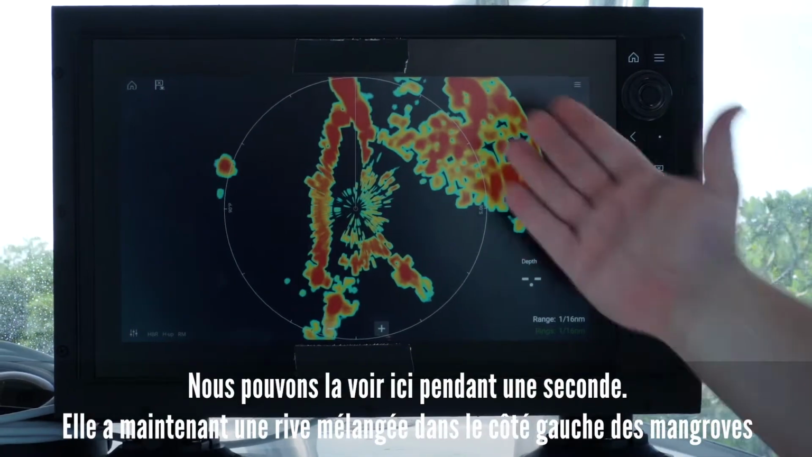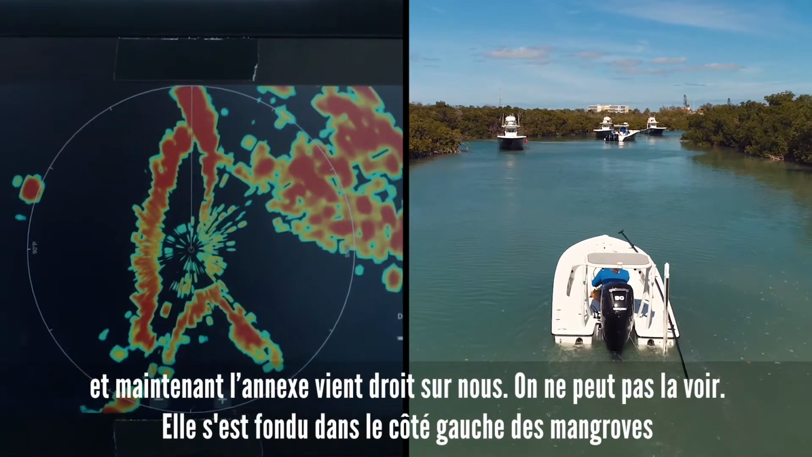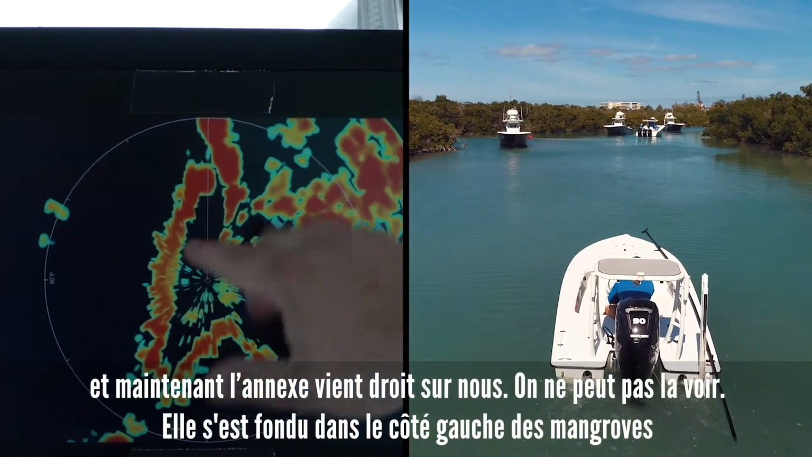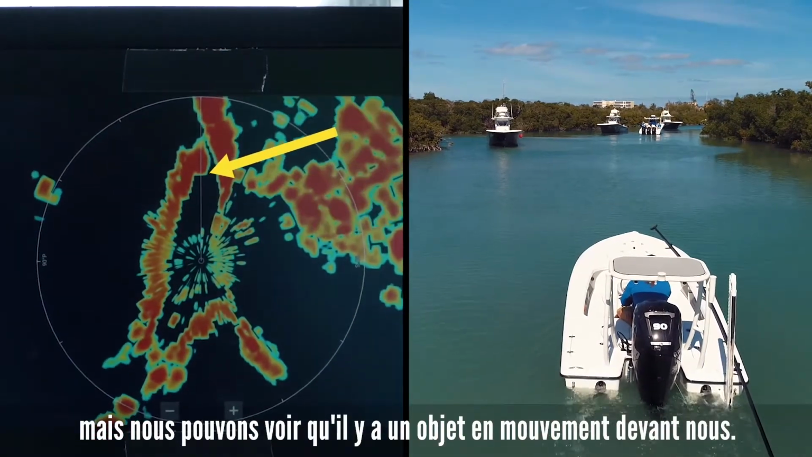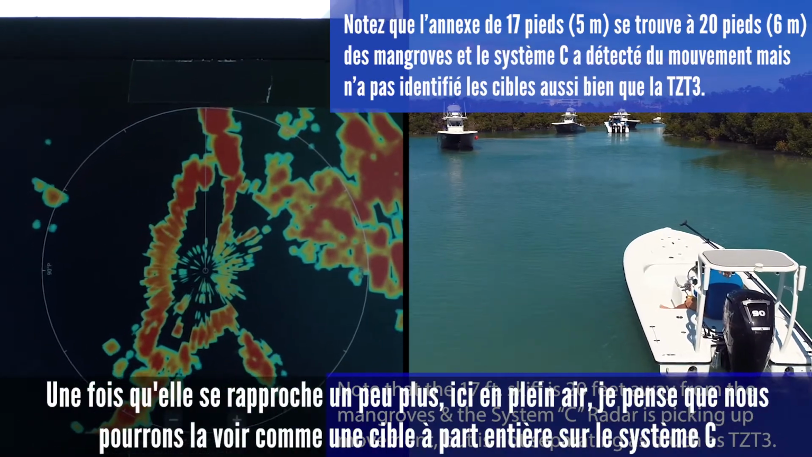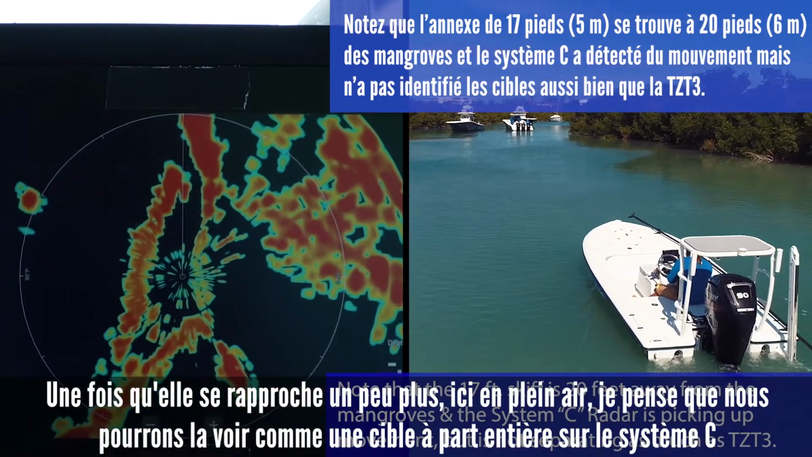For a second, he gets blended back into the left side of the mangroves now. And now he's coming right at us. We can see him. He's blended in on this left side of the mangroves, but we can see that there is an object moving in front of us. Once he gets a little closer, out here in the open, I think we're going to be able to see him as a full target on his own.